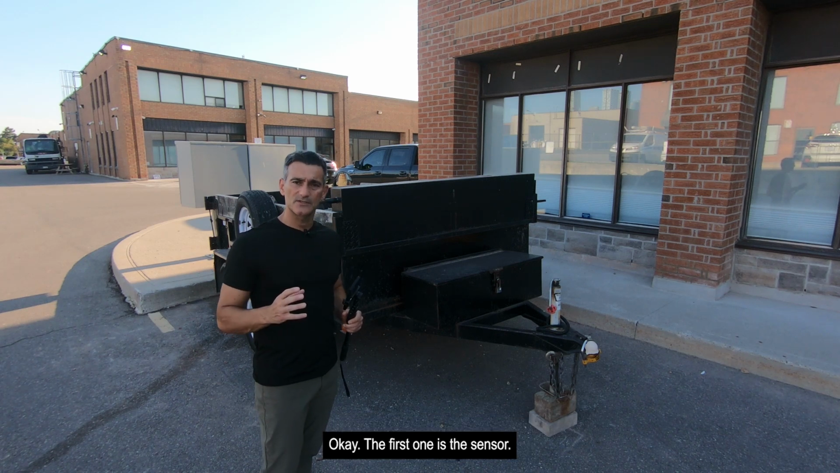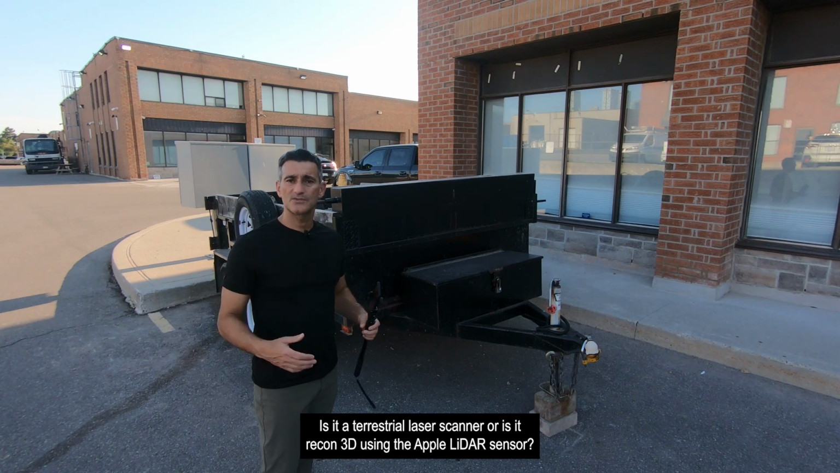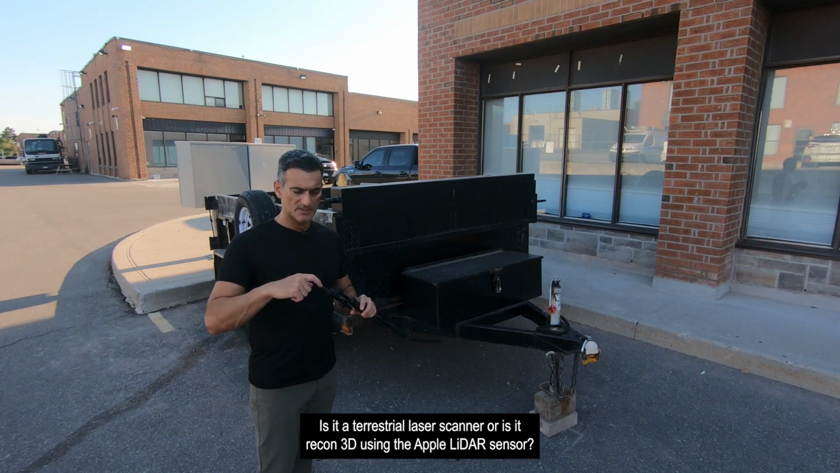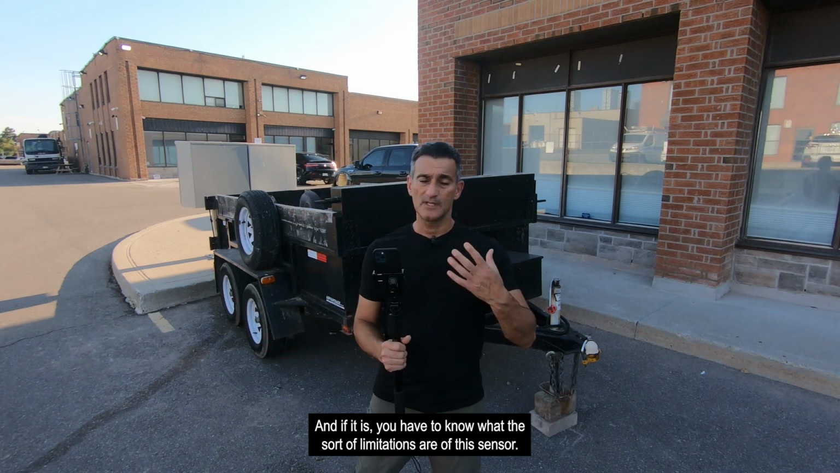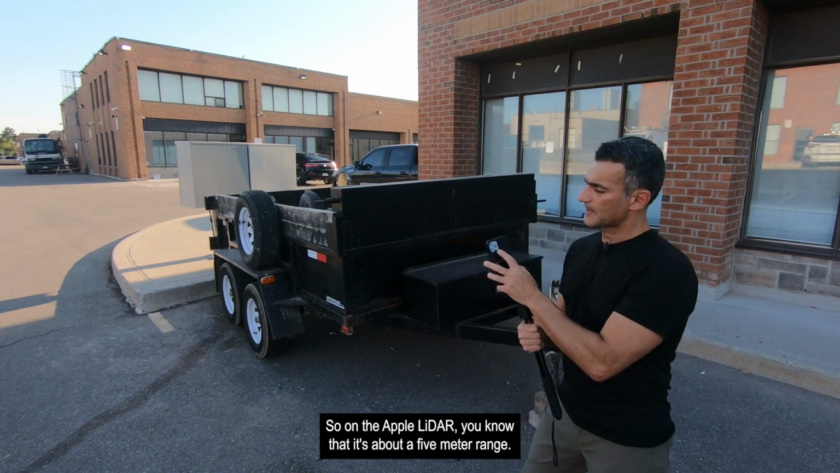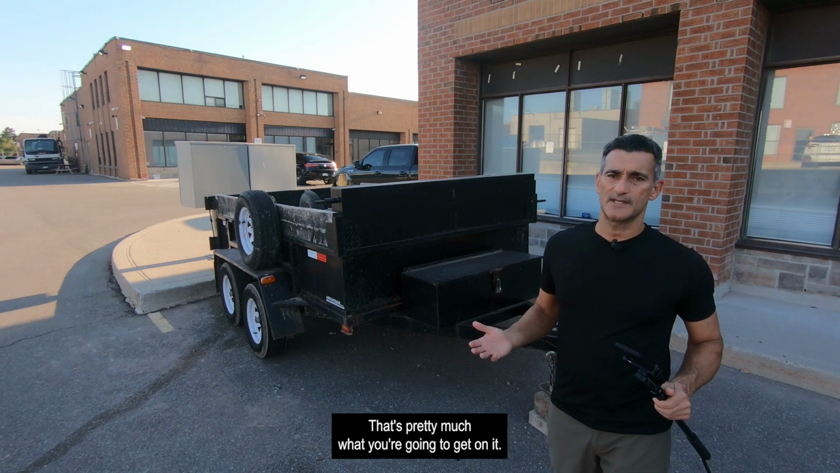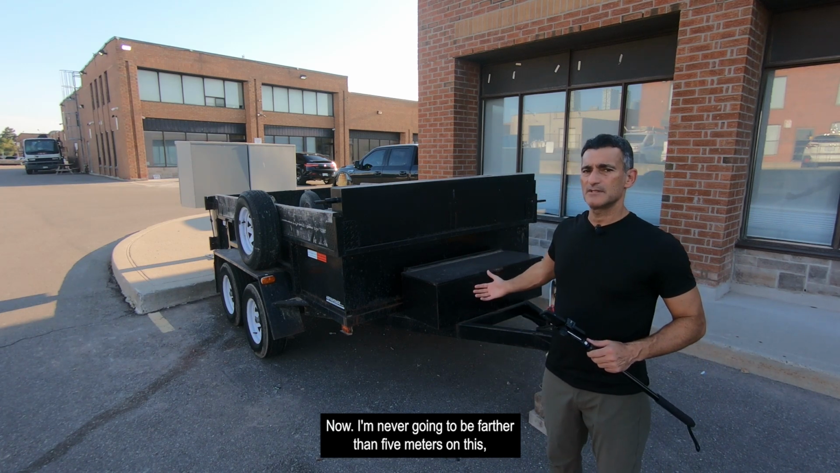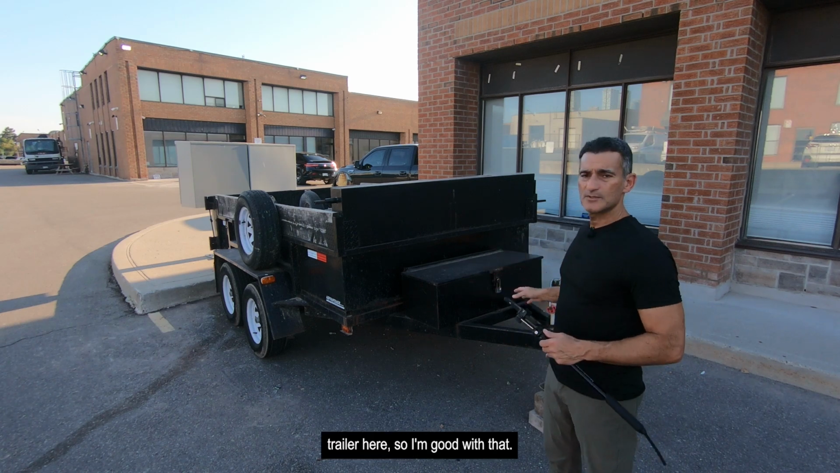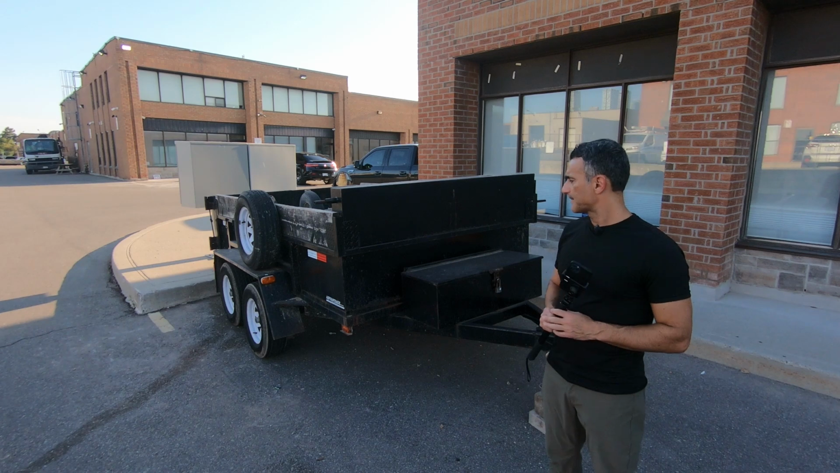The first one is the sensor, okay? What kind of sensor are you using? Is it a digital camera? Is it a terrestrial laser scanner? Or is it Recon 3D using the Apple LiDAR sensor? And if it is, you have to know what the limitations of this sensor are. On the Apple LiDAR, you know that it's about a 5-meter range. That's pretty much what you're gonna get on it. Now, I'm never gonna be farther than 5 meters on this trailer here, so I'm good with that. I don't need to make any particular settings or changes to that.